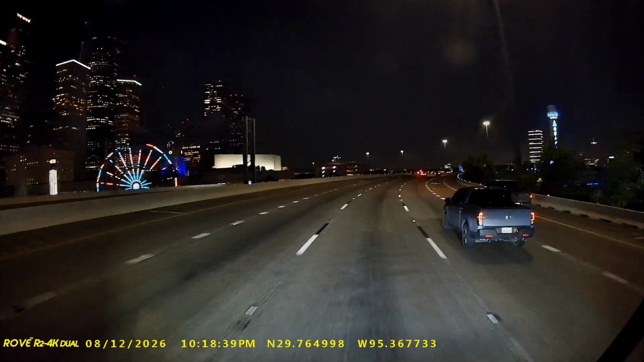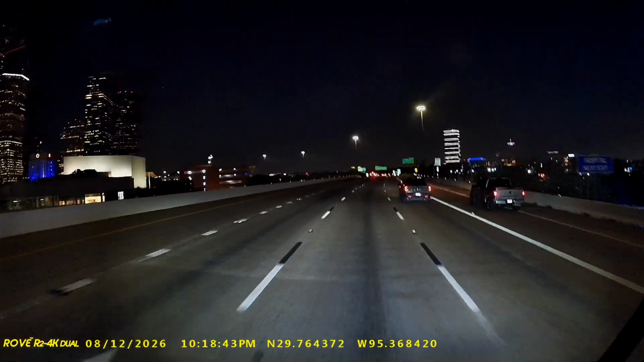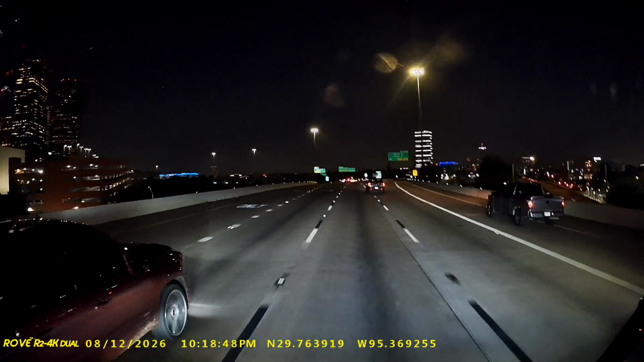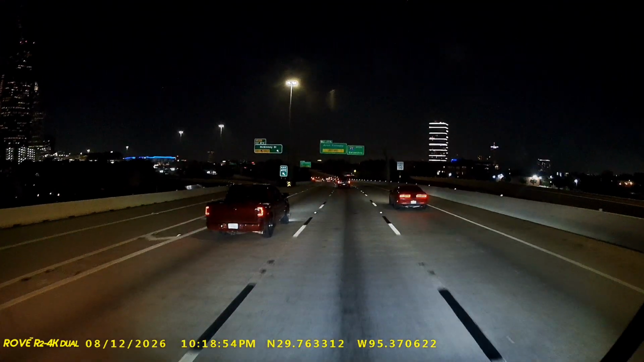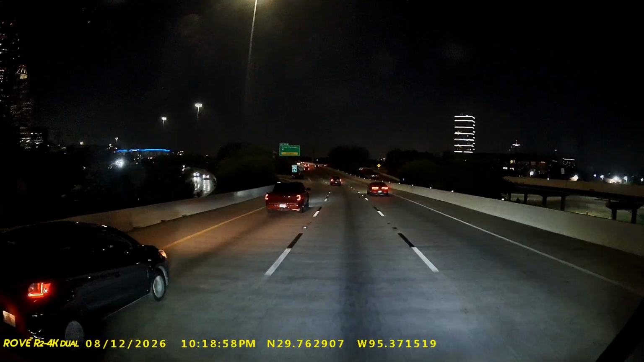Mirrors looking clean, keep it steady in my lane. Concrete underneath me like a South Texas train. I-45, 59, wherever this road goes. Watch the buildings rise while the city lights glow. I've seen a lot of highways, put a million miles down, but it's hard not to look when you're rolling